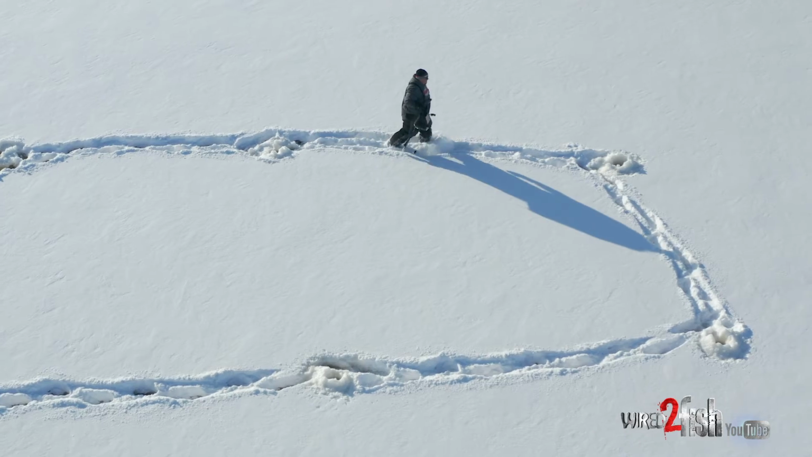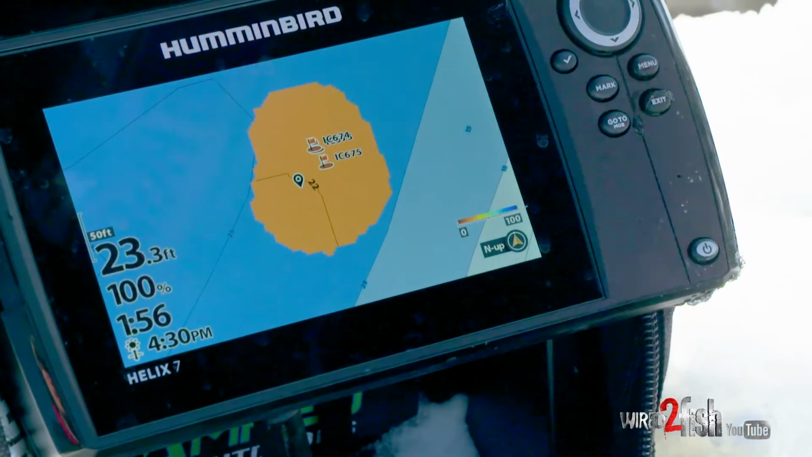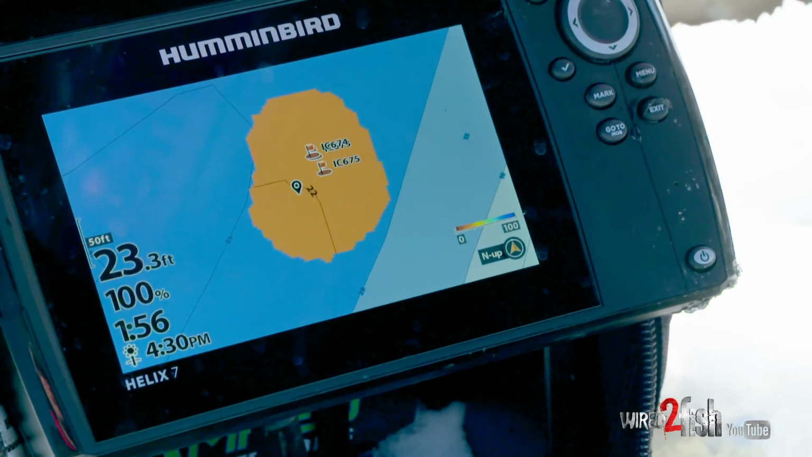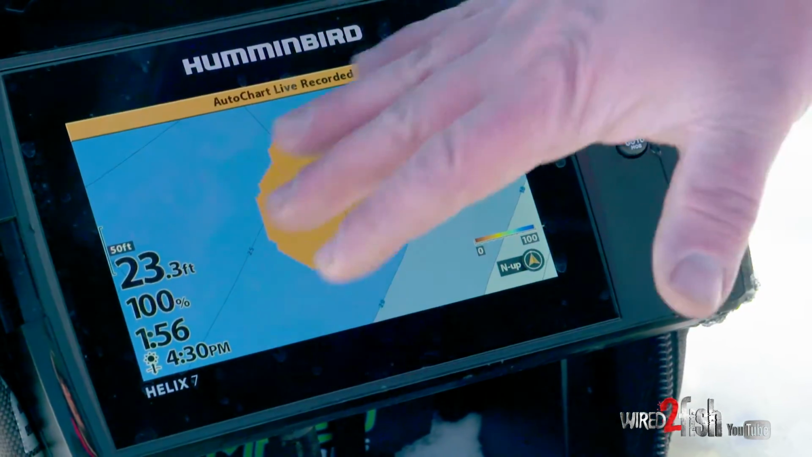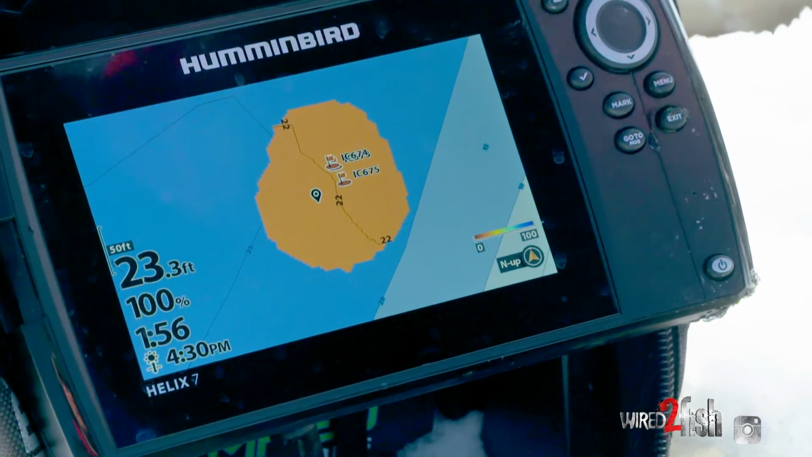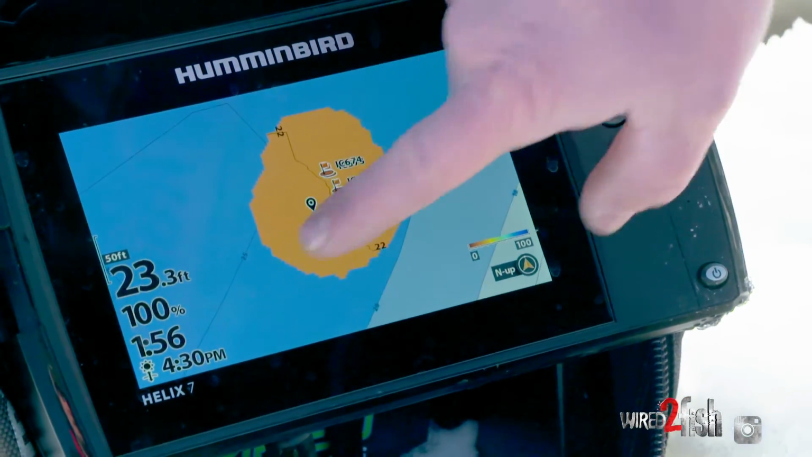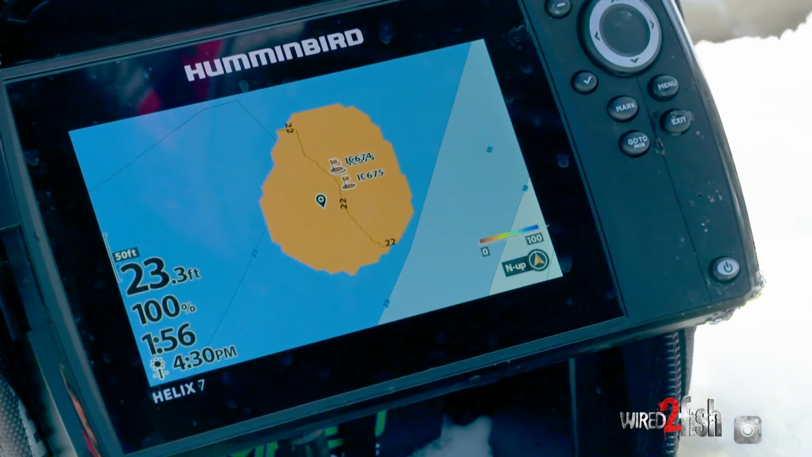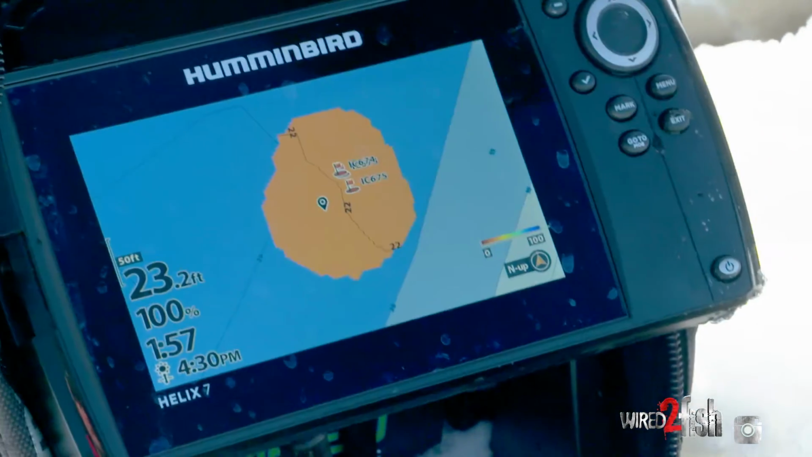I have a 5 foot contour map. That's all it's mapped on this lake. And I've already got 22 feet in there. So again, here, I'm gonna hit mark. AutoChart over, again, expanded my area right there. We're only on our 4th hole, and I've got a huge area that's already mapped, and I know I have a contour right there. So already I'm learning that we're tapering down into the basin to the south here.